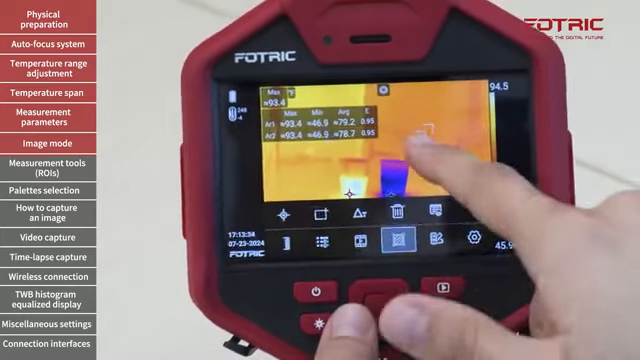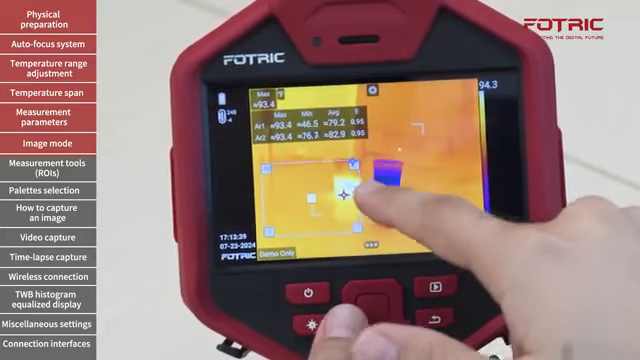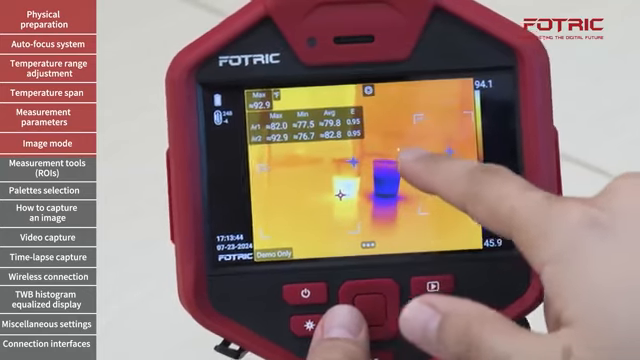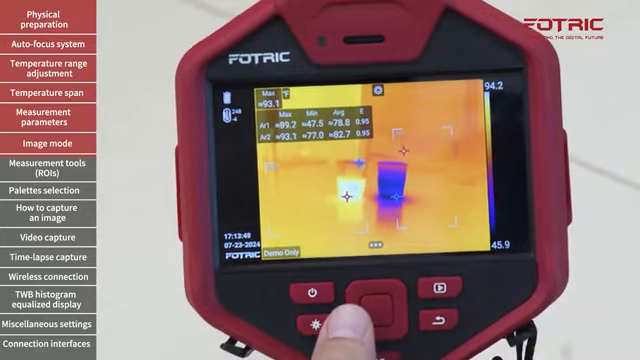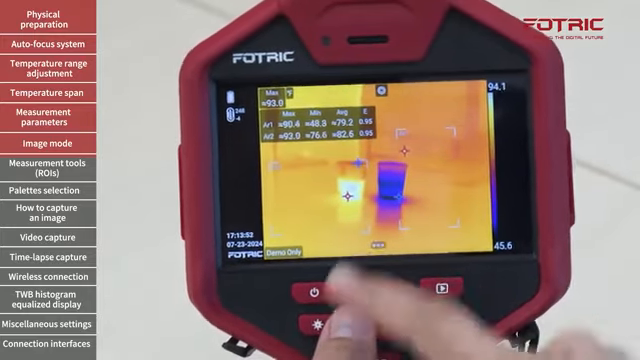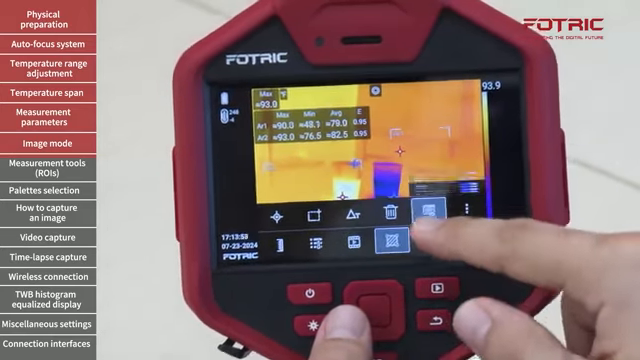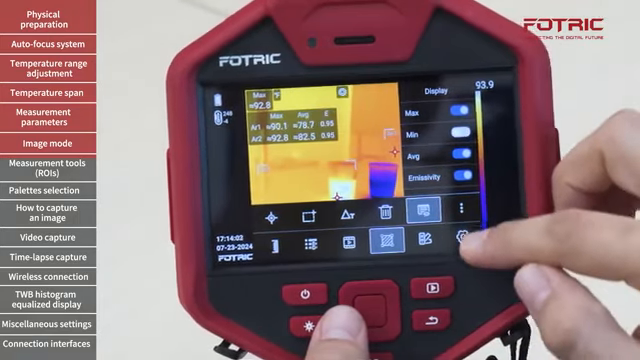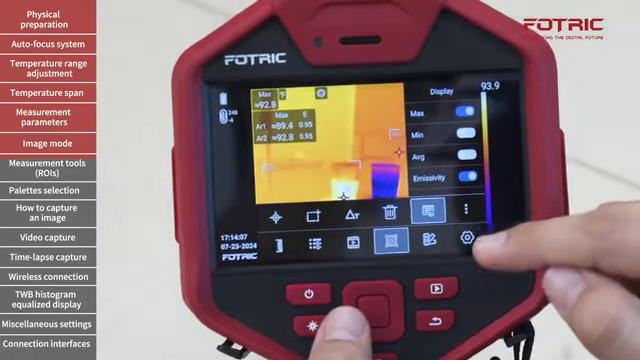I can also add boxes. These boxes can be repositioned. They can also be resized and reshaped. I have area 1 and area 2. Now you see there is a lot of information on my screen that I might not want. In order to adjust that, I will go to the ROI sub-menu and then go to the display. I'm not interested in seeing the minimum temperature or the average temperature. I only want to see the maximum and the emissivity.